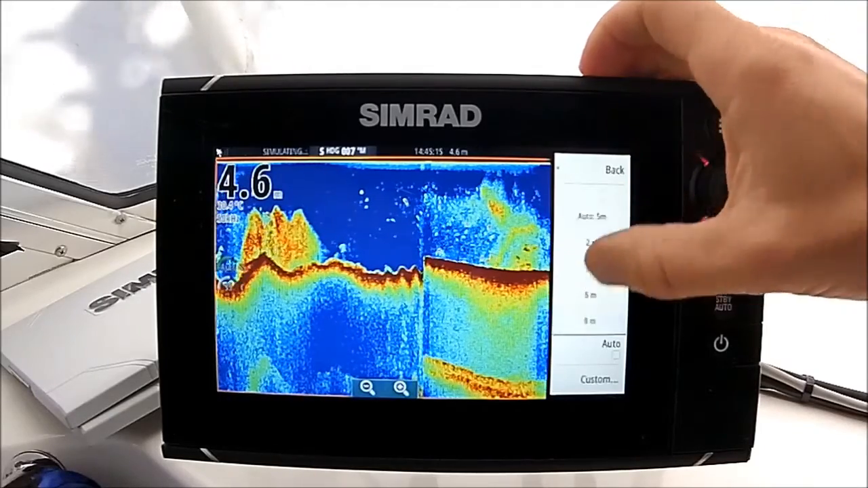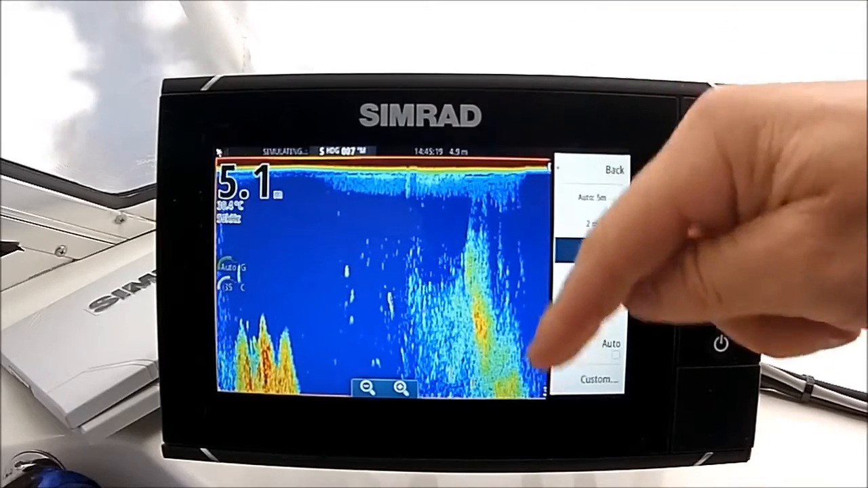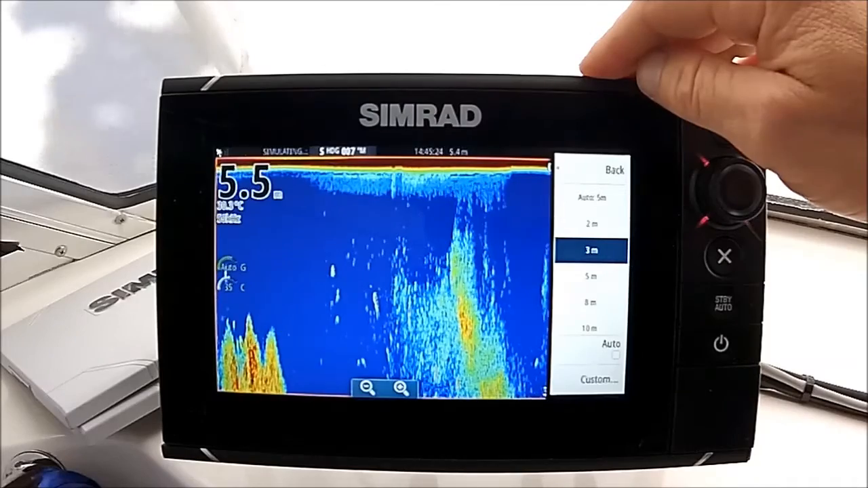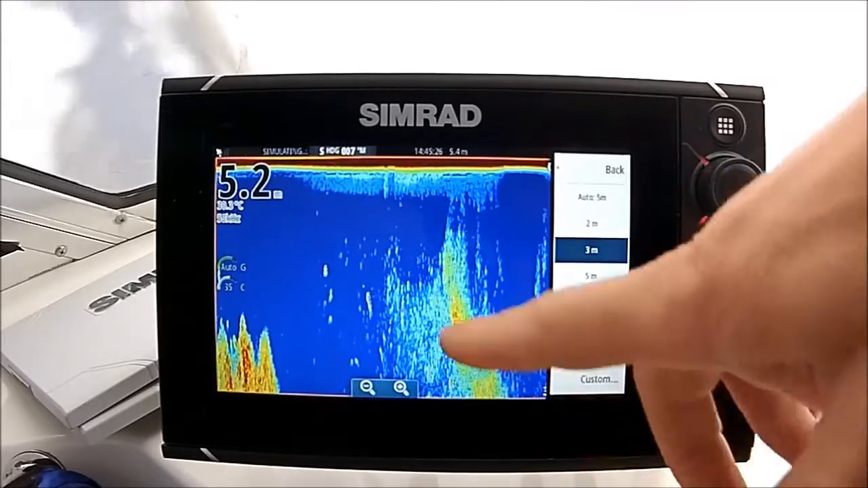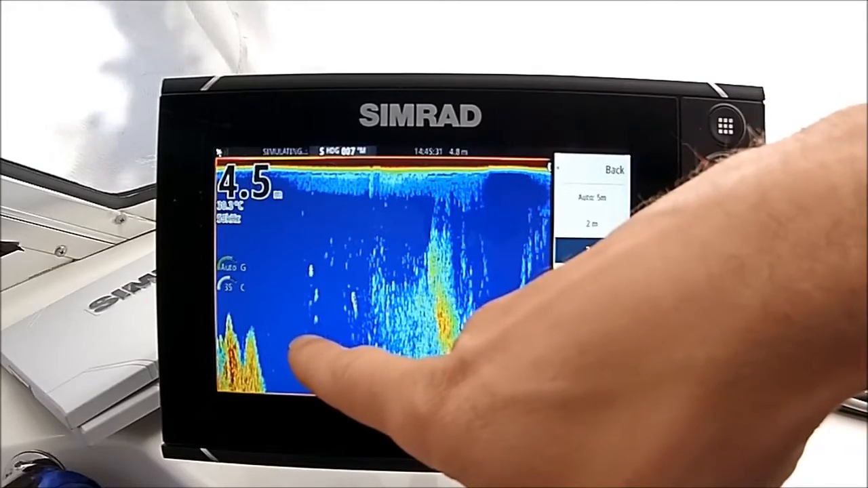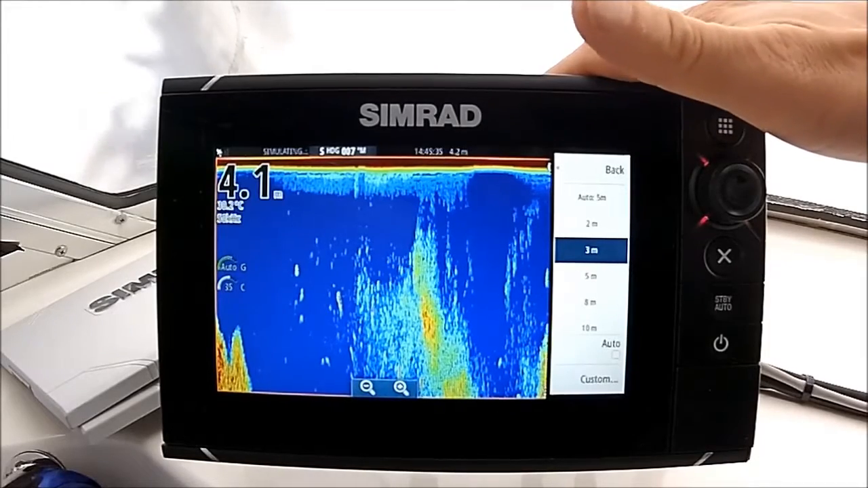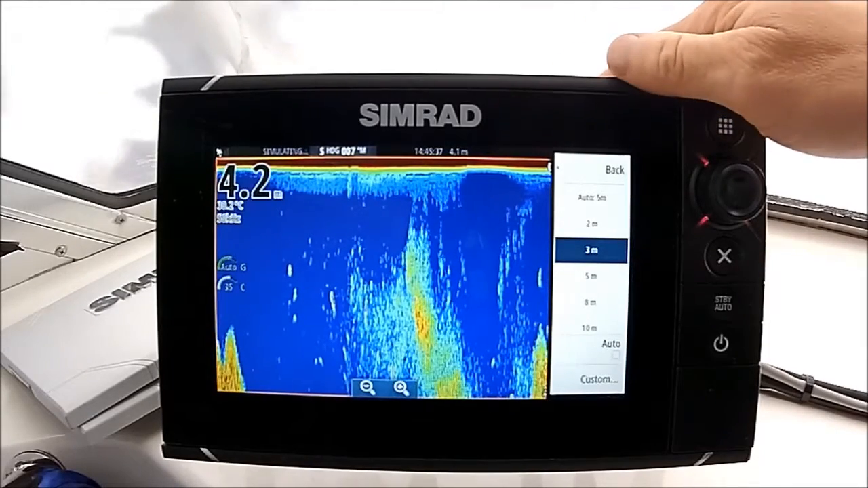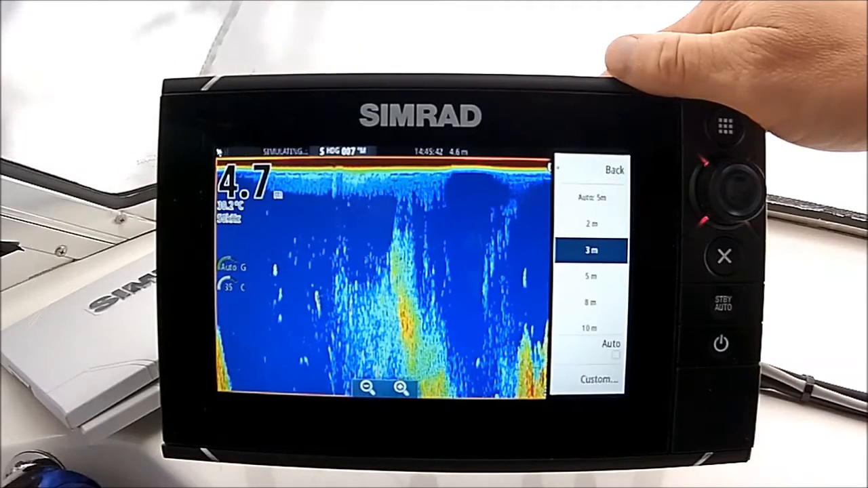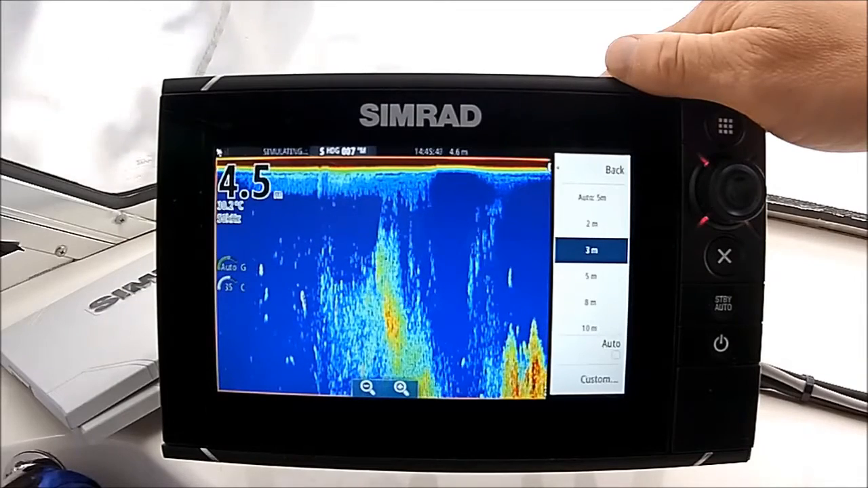But if for instance we wanted to read the top 3 meters here, now the bottom is below the screen, but we're only seeing what's in the upper part of the water column. You can see straight away, even these faint reads that we're getting here in simulation mode, those little arches all of a sudden become much bigger, and that's something that's important to remember. If you are fixated on seeing the bottom when you're out on the shelf, then you will not get big reads, as far as big echoes or big arches from fish like tuna and marlin in particular.